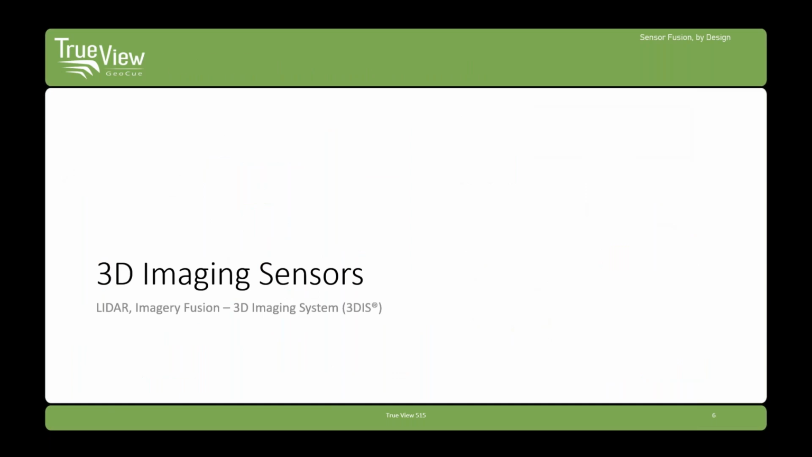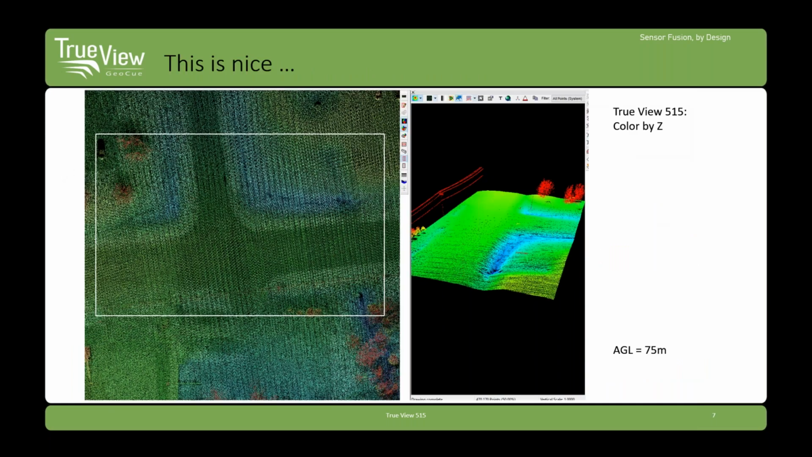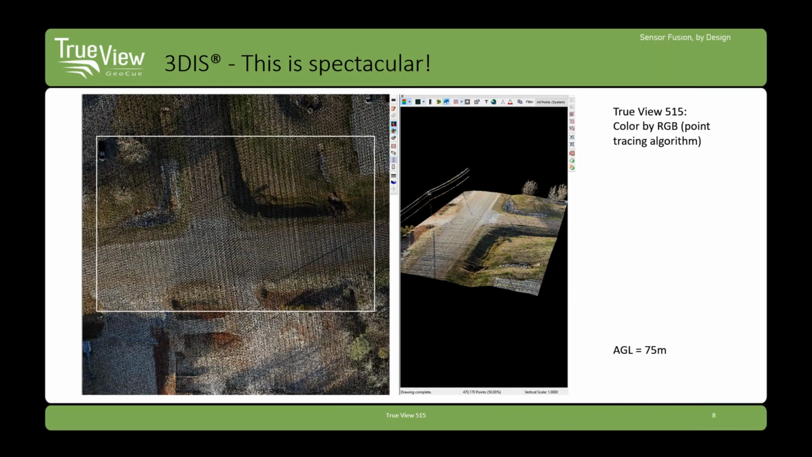So what is a 3D imaging sensor? An airborne LiDAR on a drone is really nice, and here's an example from a 515, what you would consider traditional LiDAR. I've got a color by elevation view. You can nicely see the wires, the vegetation. Colors represent the height above, in this case, ground probably, or ellipsoid.